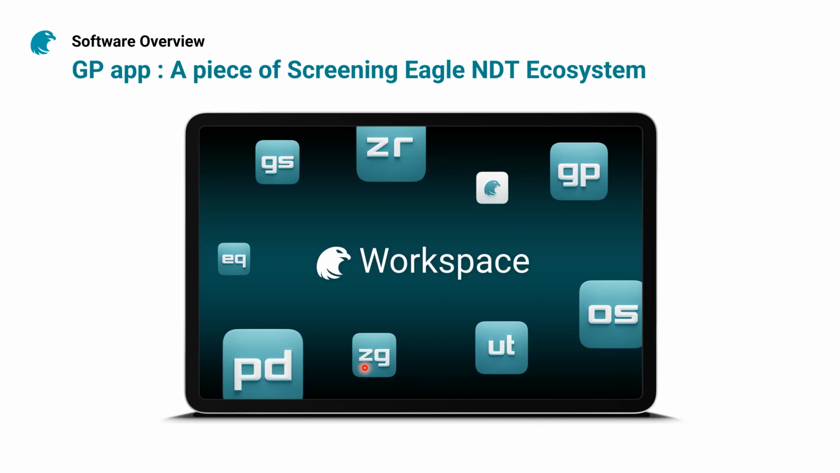So let's talk a bit about the software, because the software is actually the brains of our system. The ground penetrating radar, the GP series, is actually coming along with the GP software. So the GP software is an iOS application that you can download and you can even play with now, even if you don't own the equipment, since we also provide sample data.